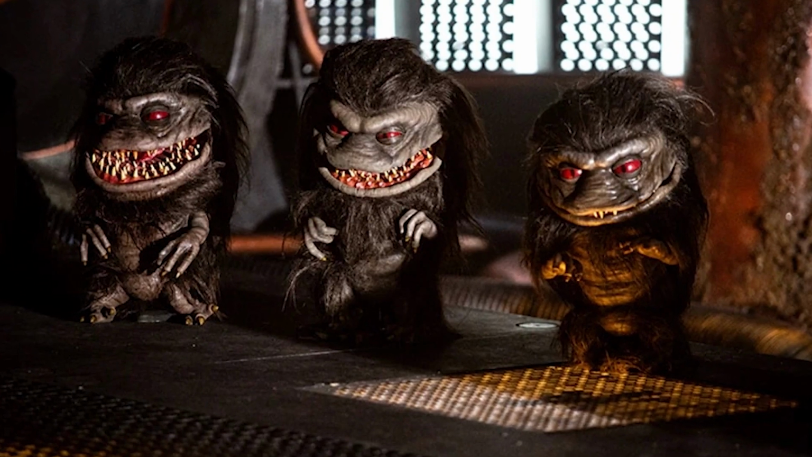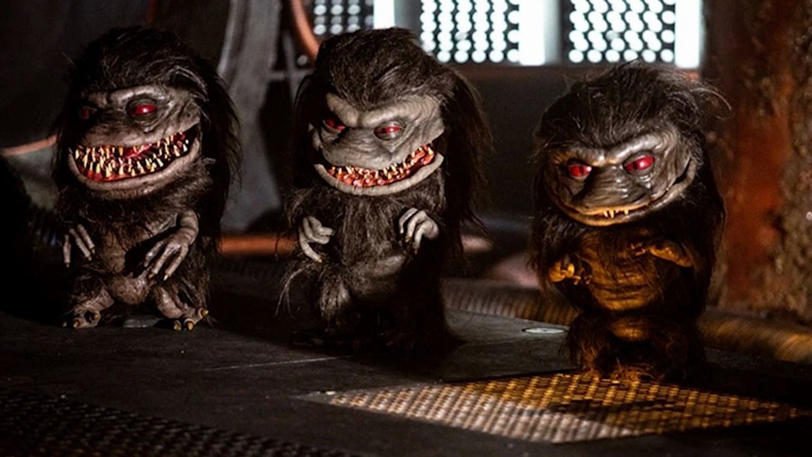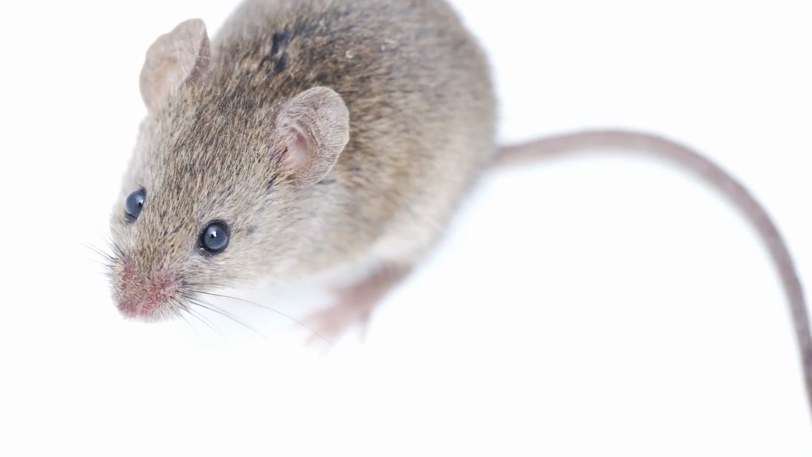Well, look, if you're a homeowner and you want to see if there's critters living in your house, exactly, you can easily see a mouse crawling through your wall. There's so many things you can do with this because it is so sensitive. And I just feel like we haven't even scratched the surface of what you can figure out.